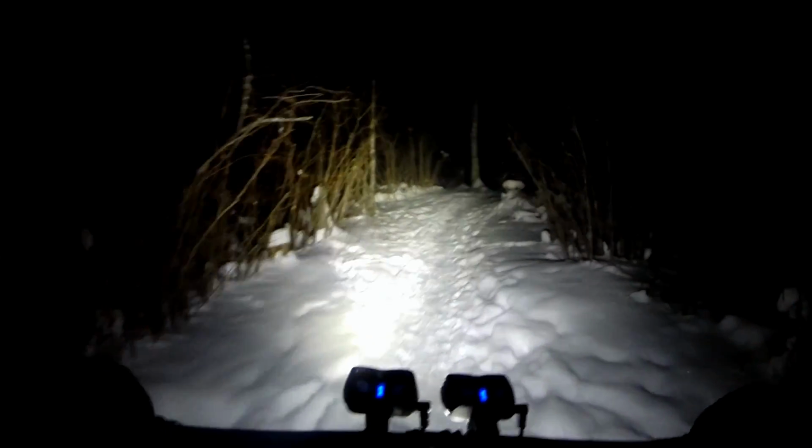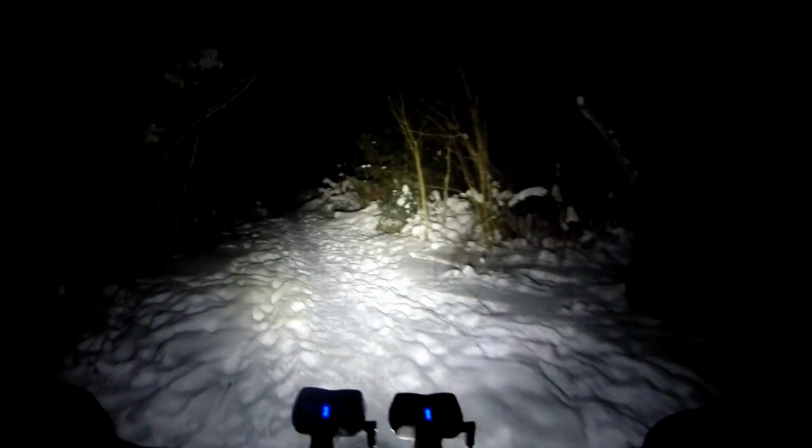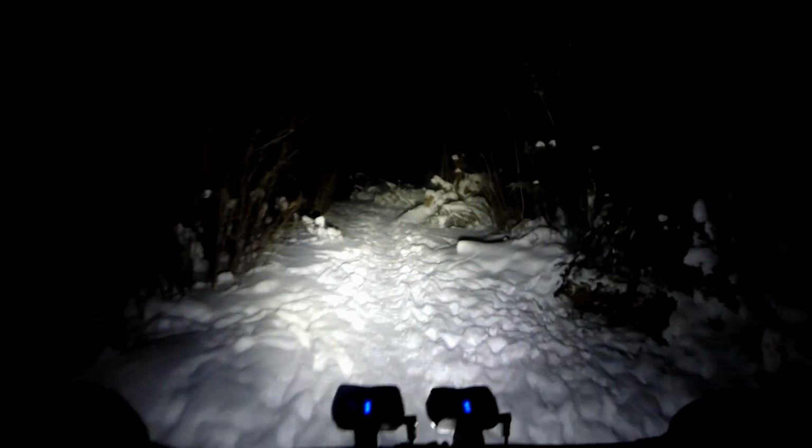pretty much immediately start throwing on my clothes while I'm brushing my teeth, and then throw the batteries on the bike and I'm out the door. So generally from the time I wake up to the time I take my first pedal stroke, it's less than 20 minutes.